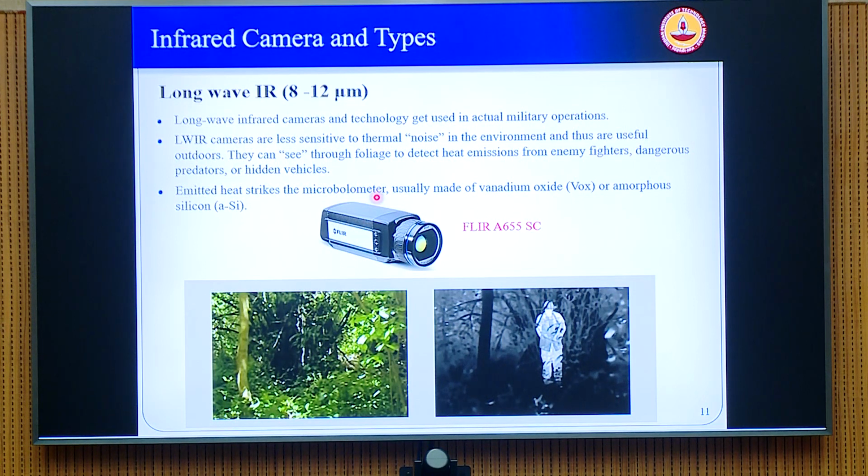Yeah. So the other camera is the long wave IR, which is in the long wave band of 8 to 12 microns, and the long wave IR cameras are used mostly in military operations, because as you go to the Planck's distribution, for objects having low temperatures close to the ambient temperature, the peak in the emissive power is in the long wave IR region. So if you are using long wave IR to look at ambient temperature situations, they are more sensitive in that.